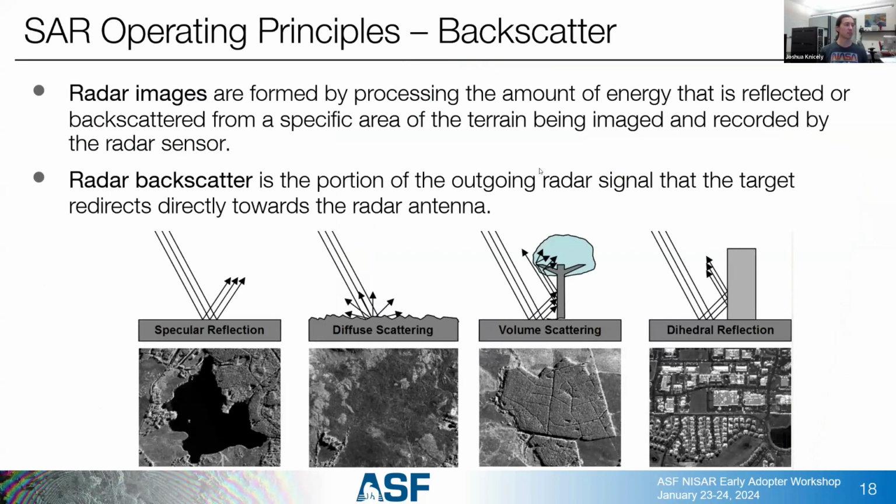All right, so some of the basic operating principles for backscatter. Radar images are formed by the backscatter from the surface. We send out some signal, it hits the ground, interacts with it, and sends signal back out. And there are really three basic types of interaction to go over and a fourth special one that I want to talk about. On the left, we have specular reflection.